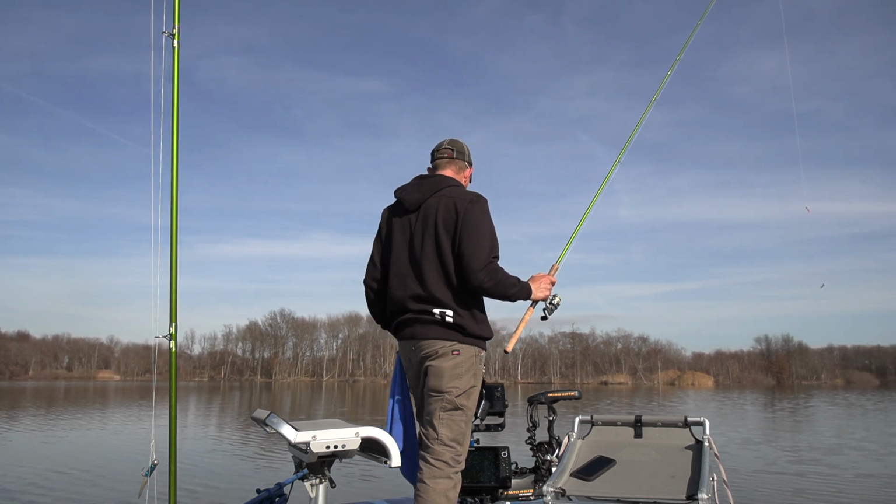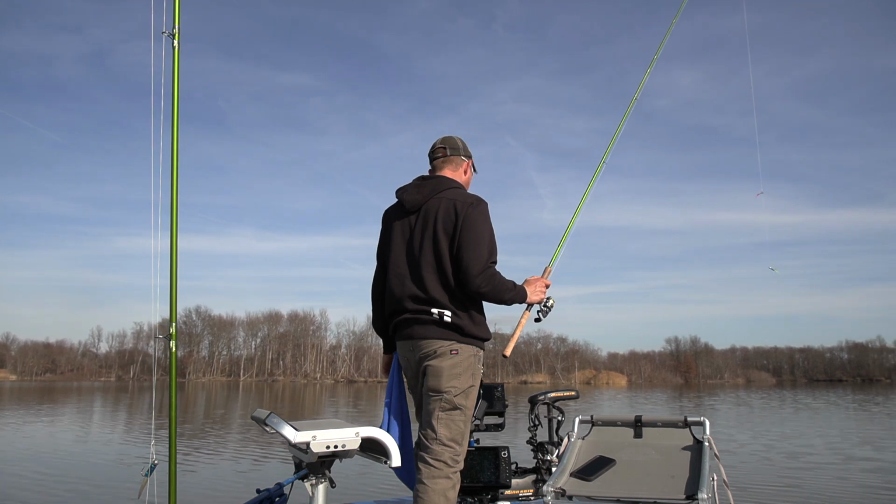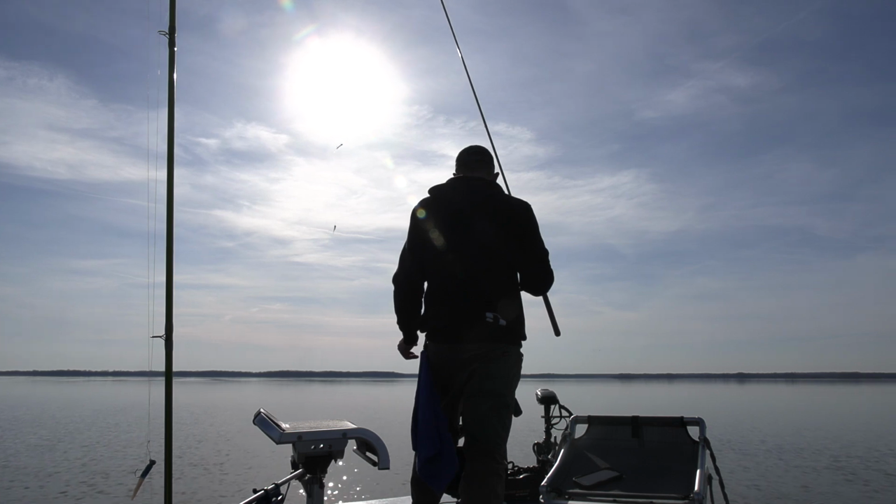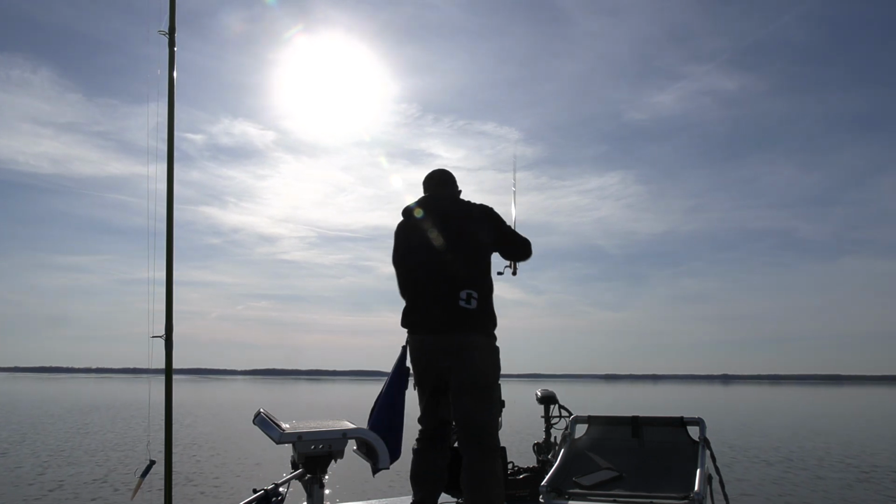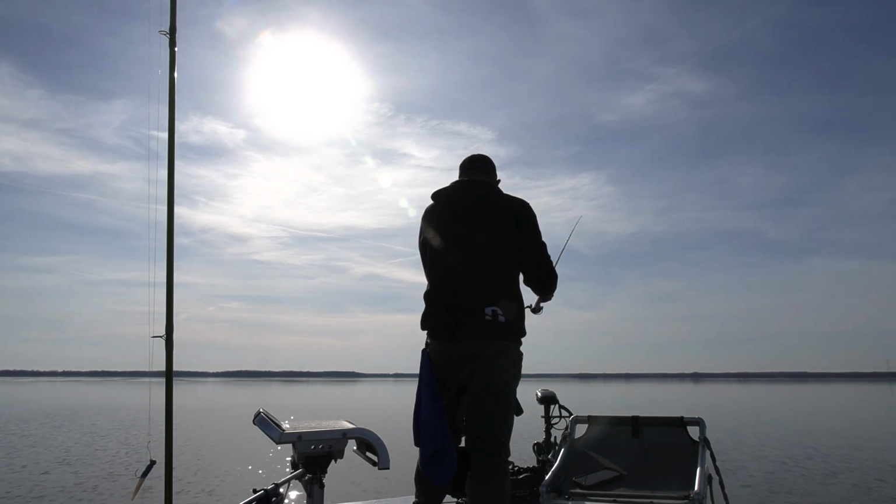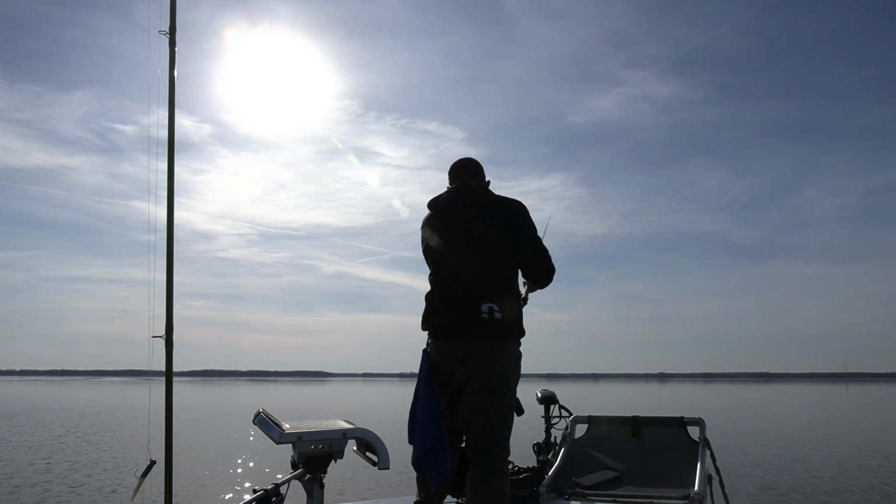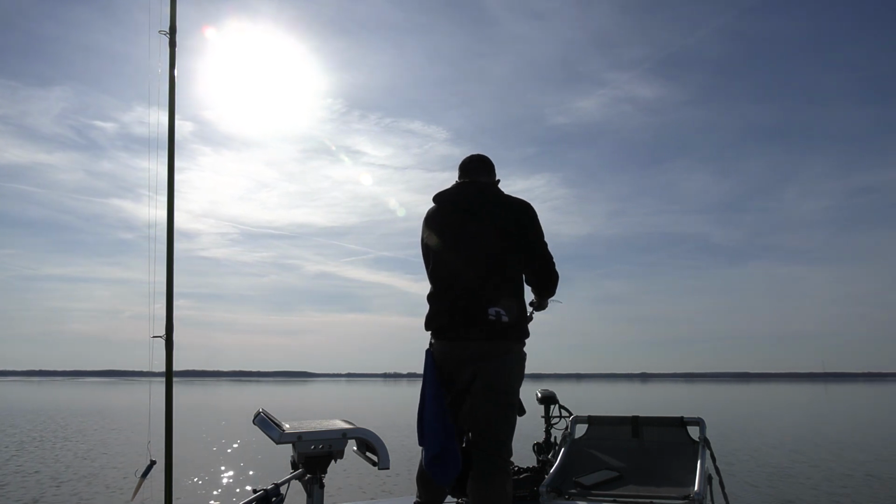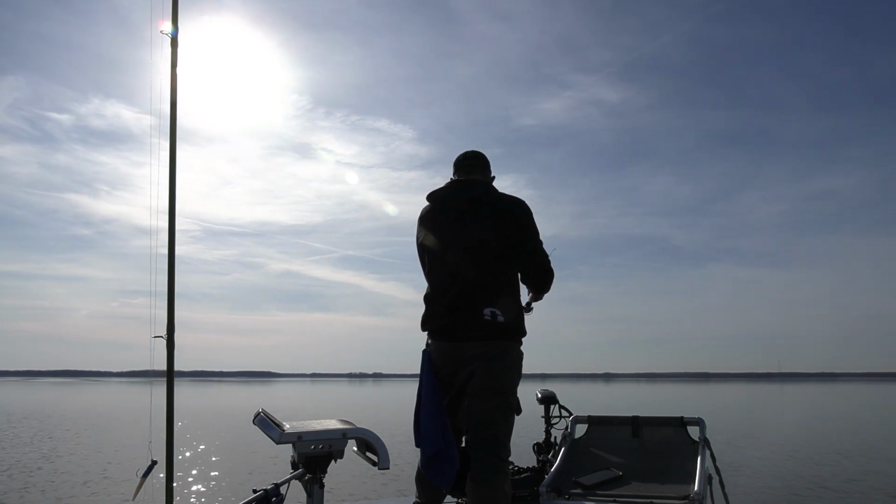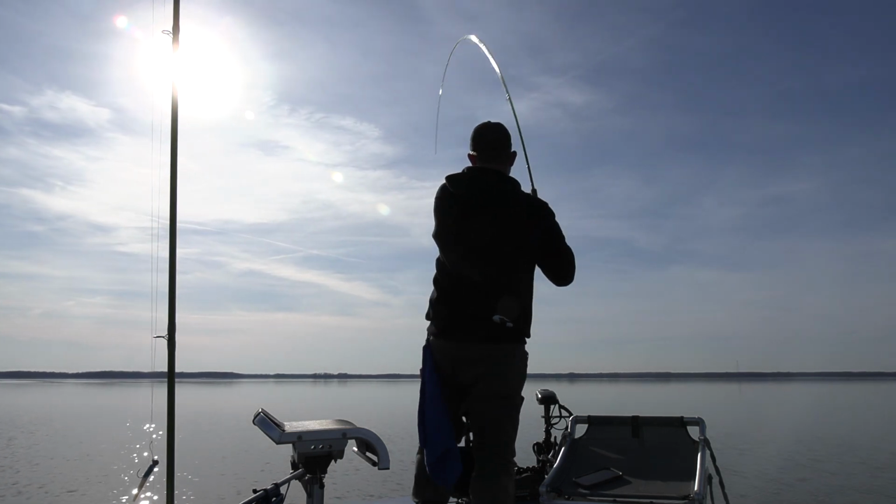So we need one more big one for a limit. See if we can't get that done. He is moving. There, I'm catching up to him. He didn't see it. Come on. Come on, fishy. Oh, he saw it that time. Come on. Come on. Yep, there he is. That's a good one. That's a really good one.